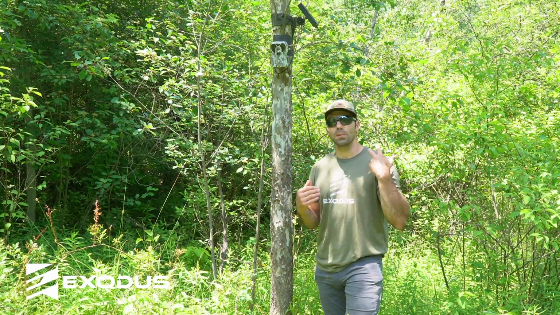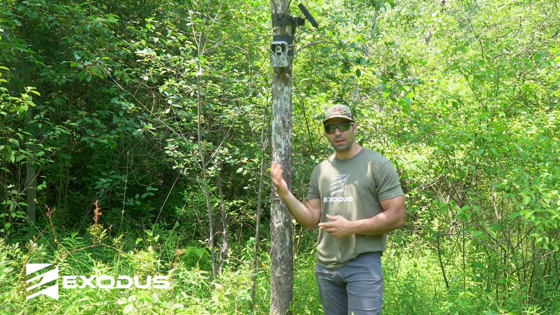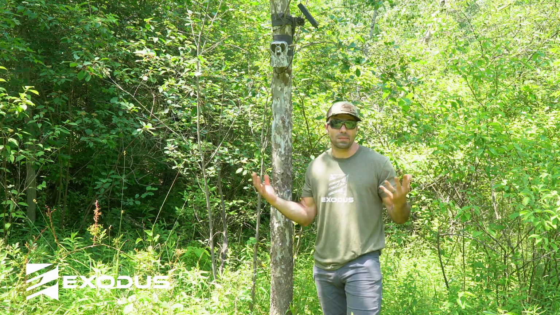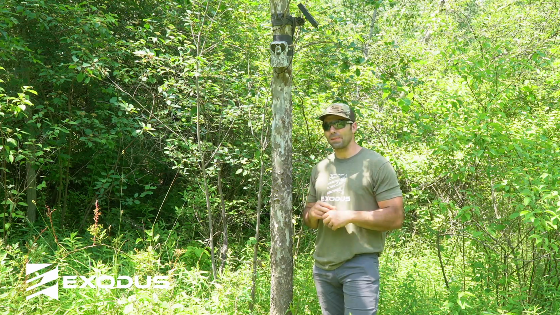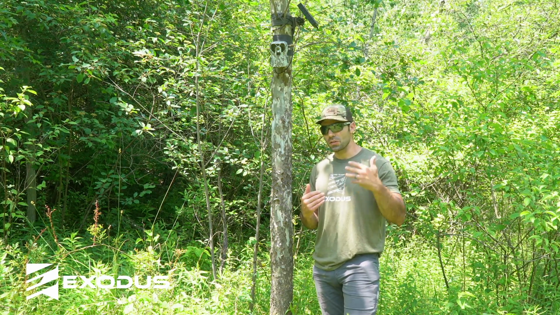So there's more visible light emitted by that red flash camera versus the black flash camera. And what that's going to do is provide more light coming back through your lens and image sensor to create a better nighttime image. There's going to be less noise, less grain, and you can run lower ISOs.